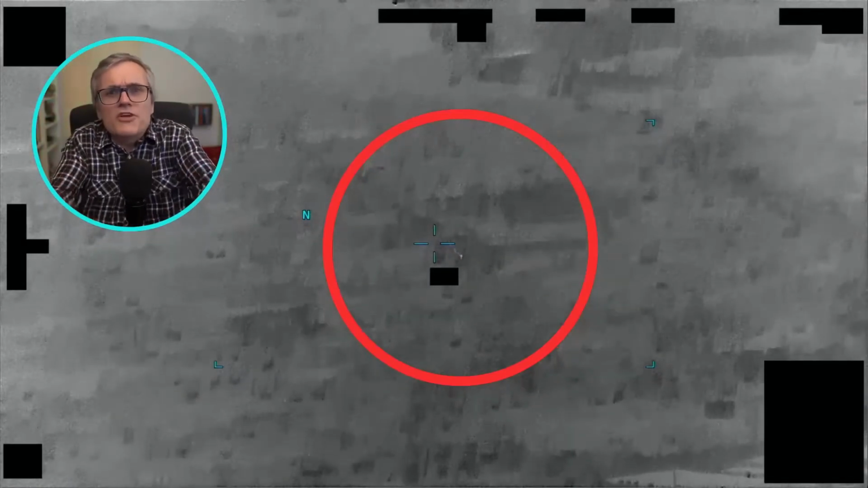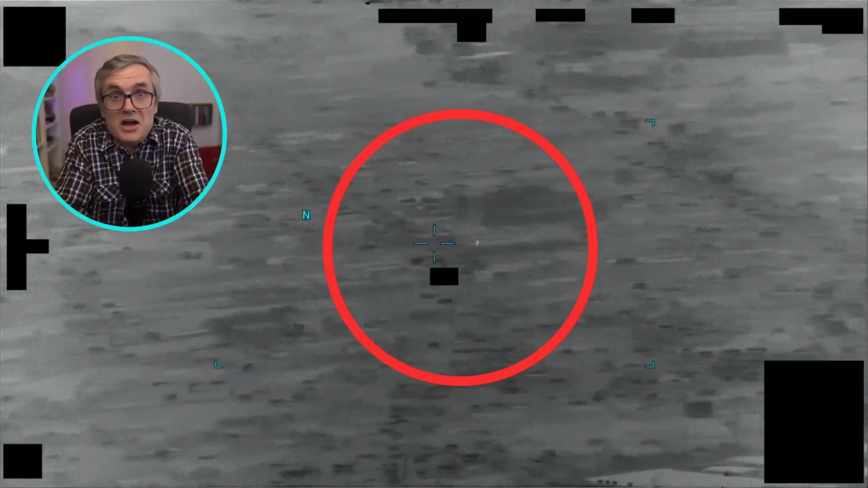Disappointing, isn't it? We don't see a flying saucer. We don't see a distinct craft or impossible maneuvers.